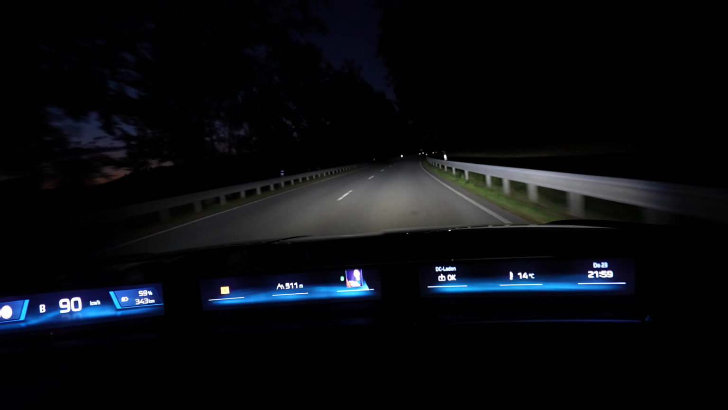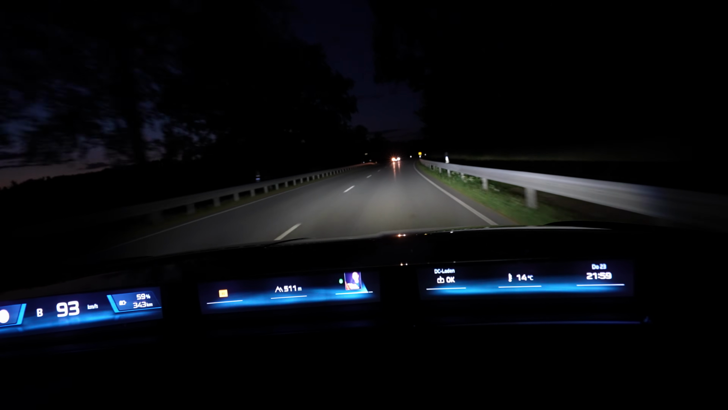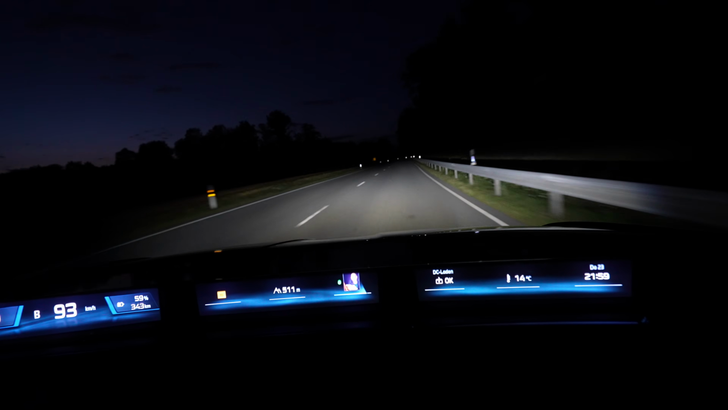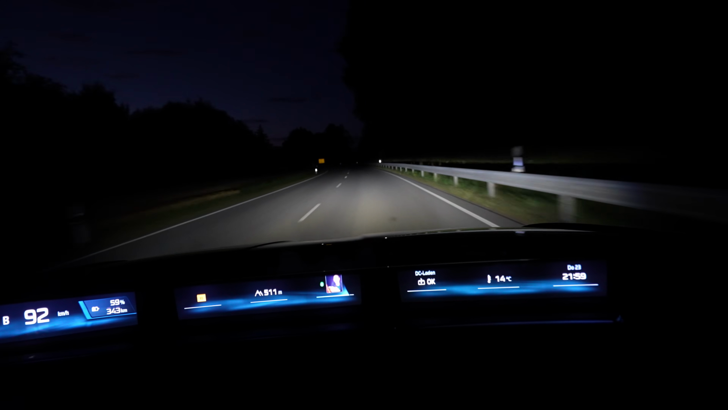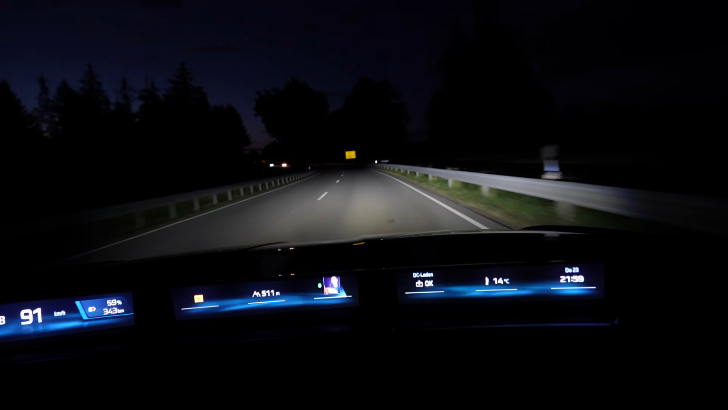Now the high beam assist. It's a thing with BMW where I always have a problem. So when you turn the high beam assist on in the infotainment system and you drive on and it's dark, it's automatically on. That means if you drive faster than 30, the high beams go on. And I don't like that.